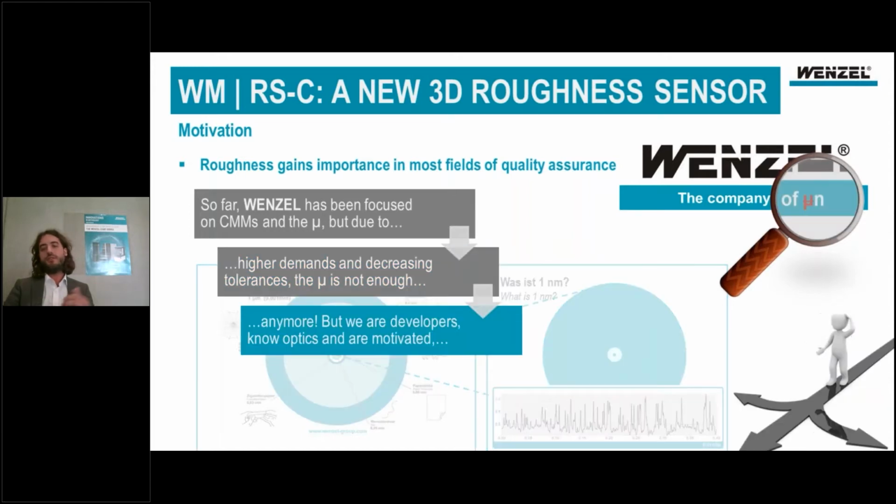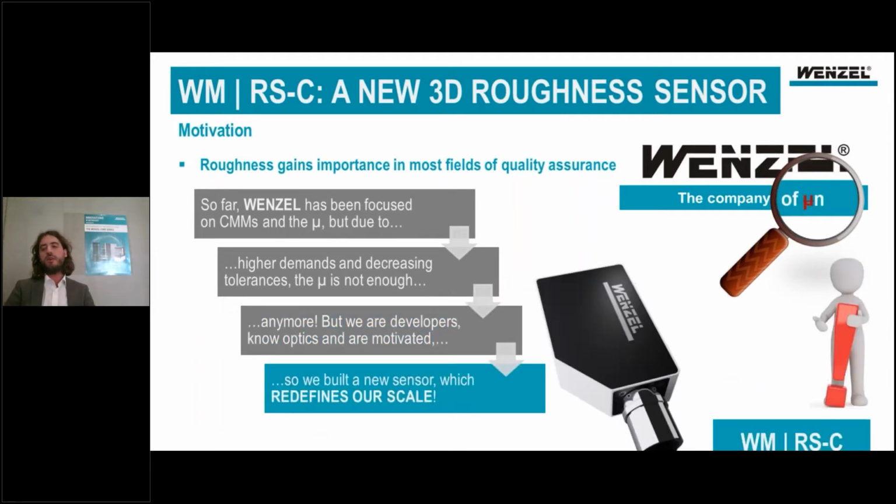And so there were a few developers at Wenzel Company from several departments that came together. We discussed this, we talked about that we are good developers in optics, we know software, and we were extremely motivated and so started to develop our own sensor, the WMRSC, that is redefining our measurement scale here at Wenzel Company. And this sensor, I have it here, I show it directly now, is a very small sensor that has some really interesting features and technical information, and I want to show you those.